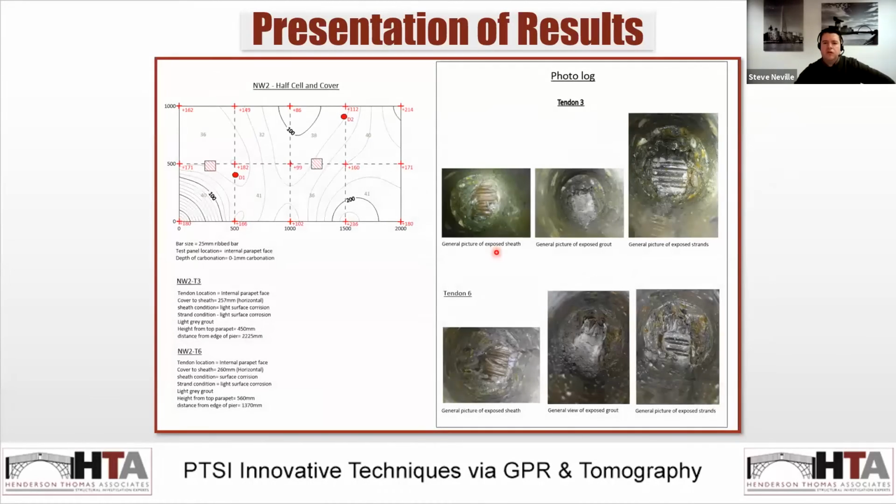So just to quickly show you how we present some of our results. Picture-wise, we often take a picture of the sheath when we found it, then we peel the sheath open, and this one was fully grouted, so you take a picture of that, and then we carefully chisel away to view the condition of the strands and collect some of the grout sample for subsequent laboratory testing.